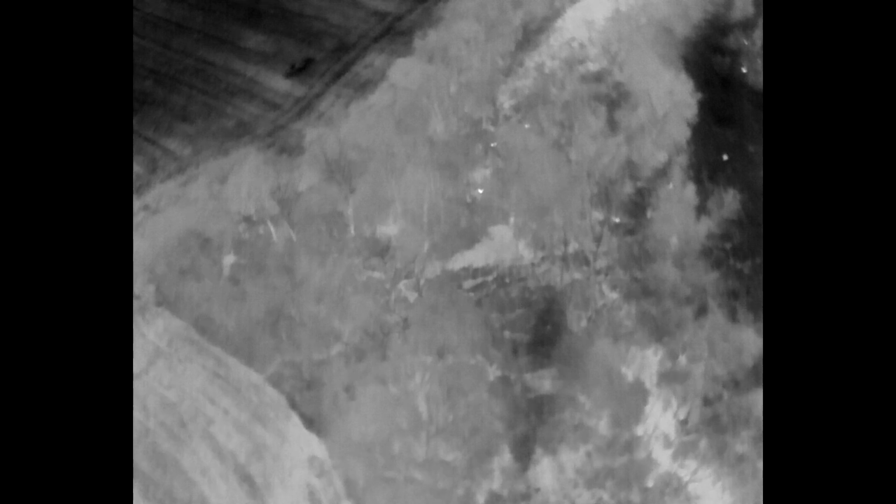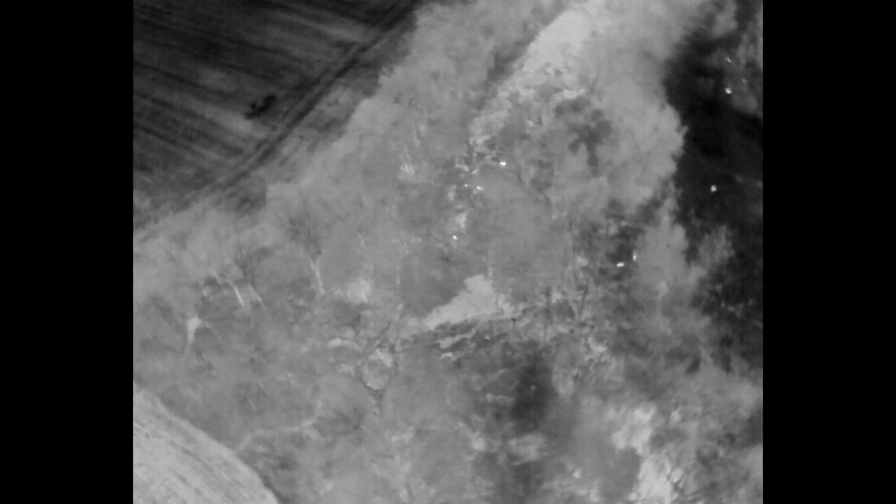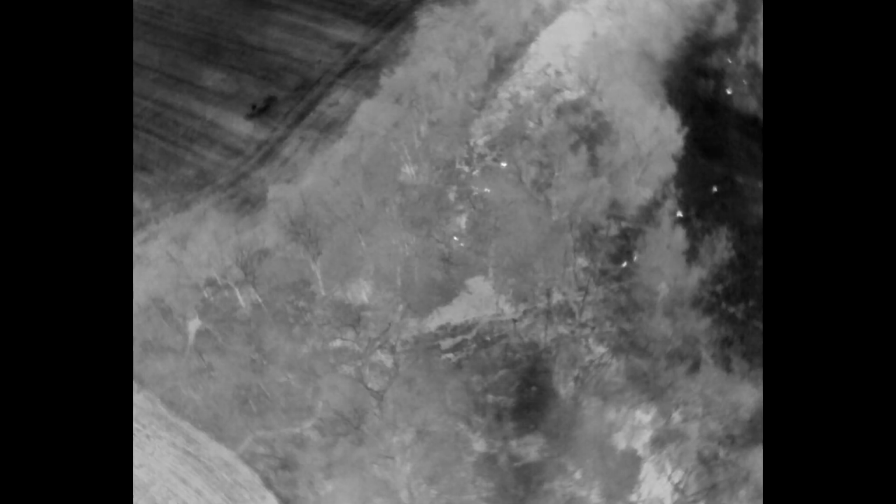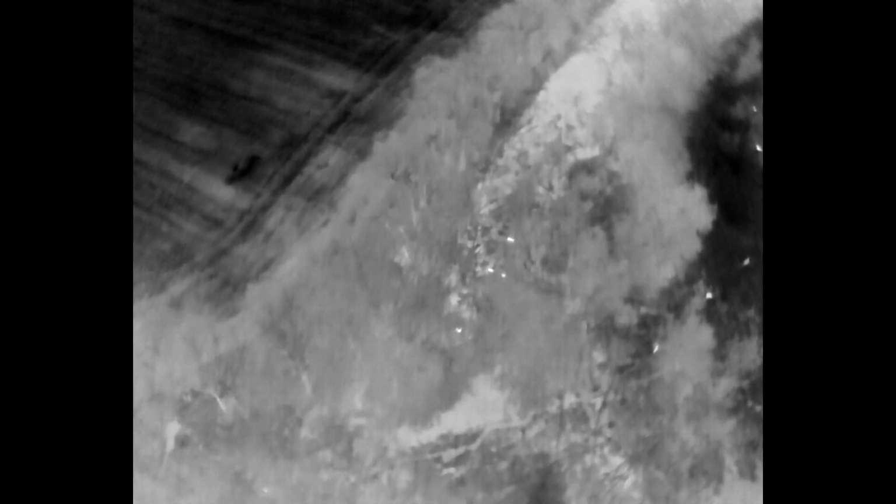I make the assumption that it's not a buck, but it very well could be. We have the group of five bucks that travel around together in this area in an earlier video, and I apologize, there's a deer coming through there. That's how much of a glimpse you get in the zoom mode when you can see them very clearly in the IR mode.